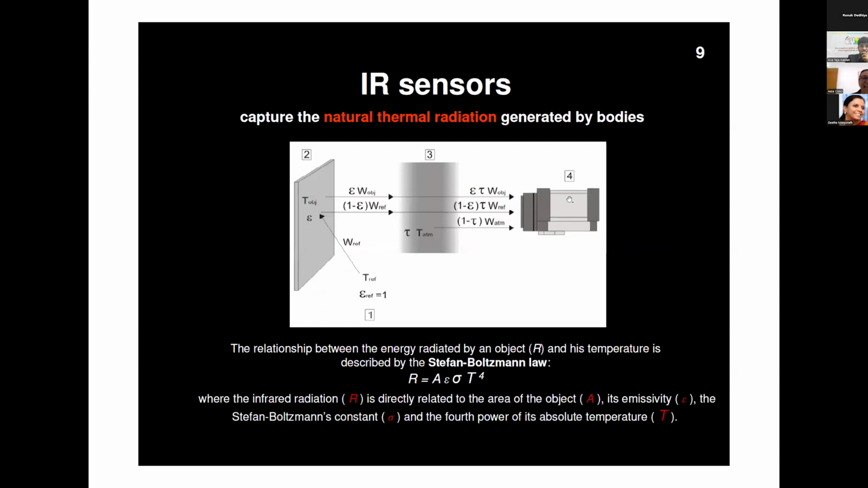Slide 9, please. But of course, there is an interesting aspect. You have to have this special camera, and the energy has to travel from the surface of the body under examination to the camera. It travels through the air. The camera sensor doesn't touch the body.